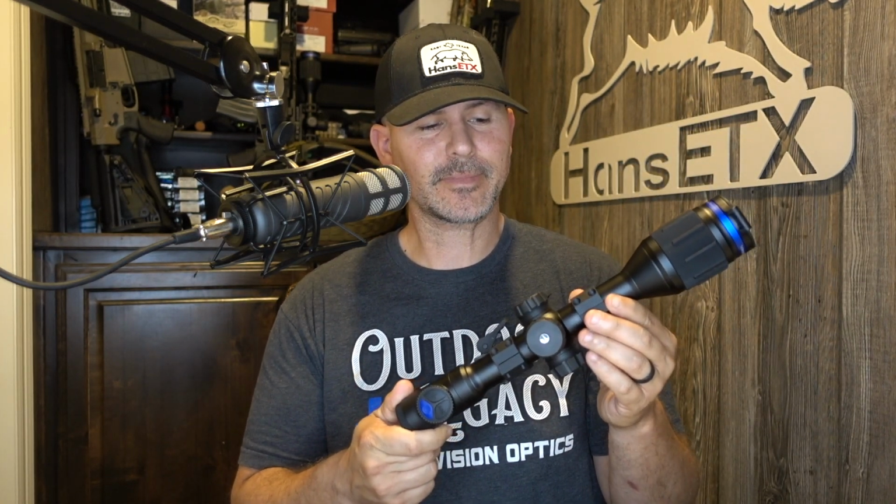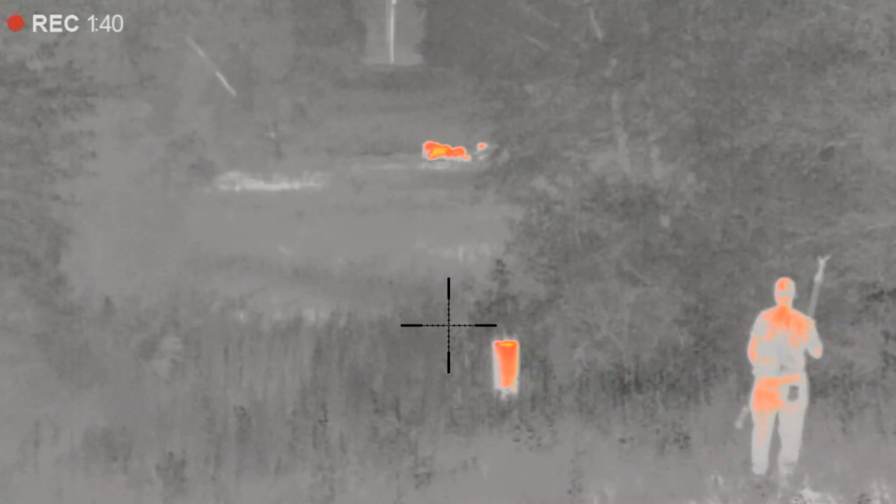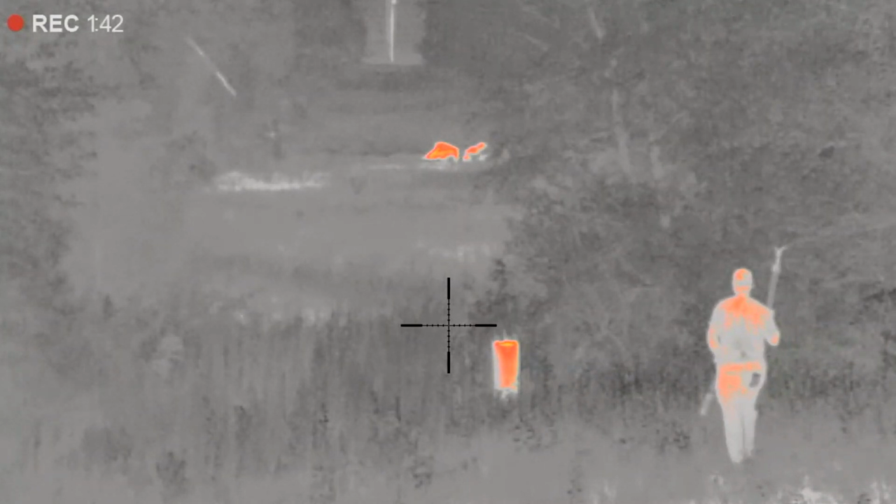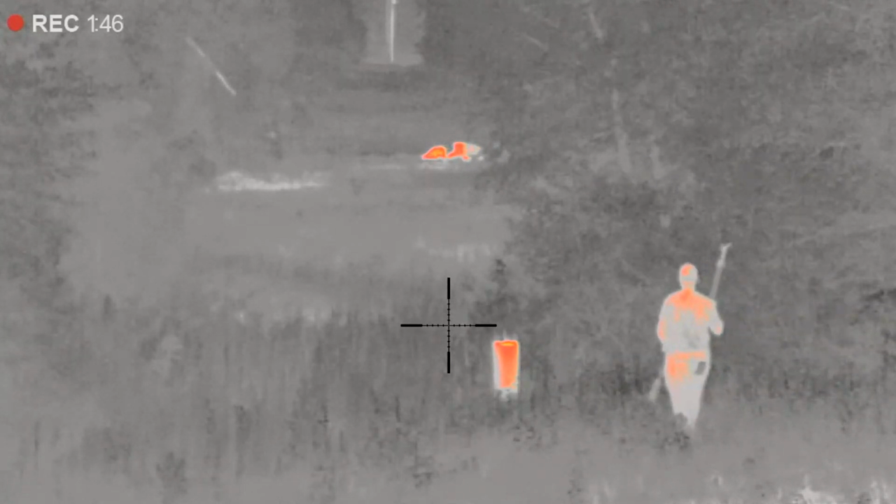I'm going to say the likes and dislikes. If anybody knows me, I'm a big fan of the Thermion. I use the Pulsar XP50, which is the 640 resolution scope. That's one of my favorite scopes, and that's what I use almost 100% of the time. I love the design. Obviously rechargeable batteries.